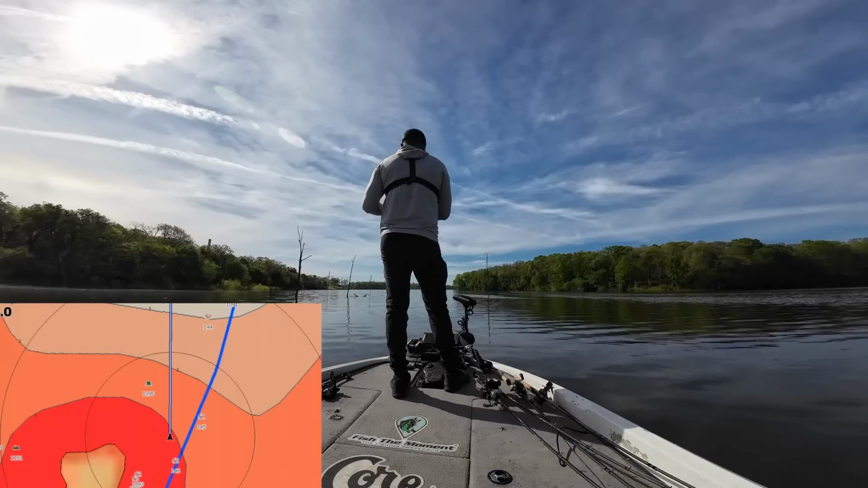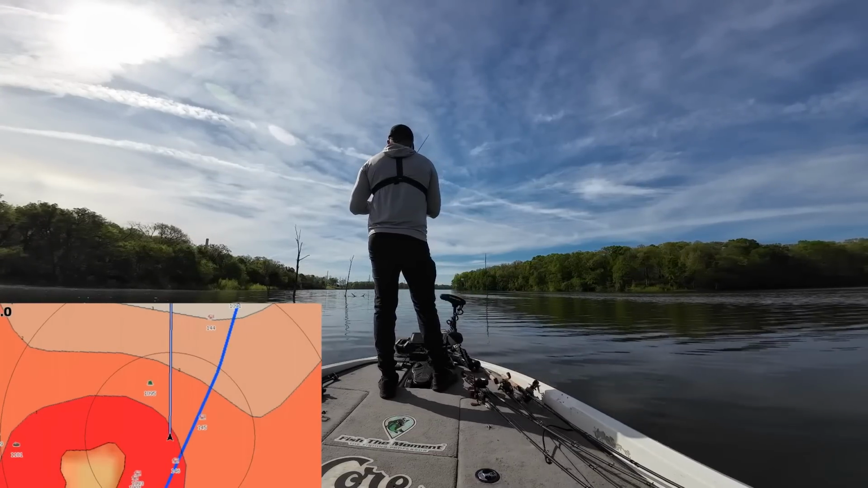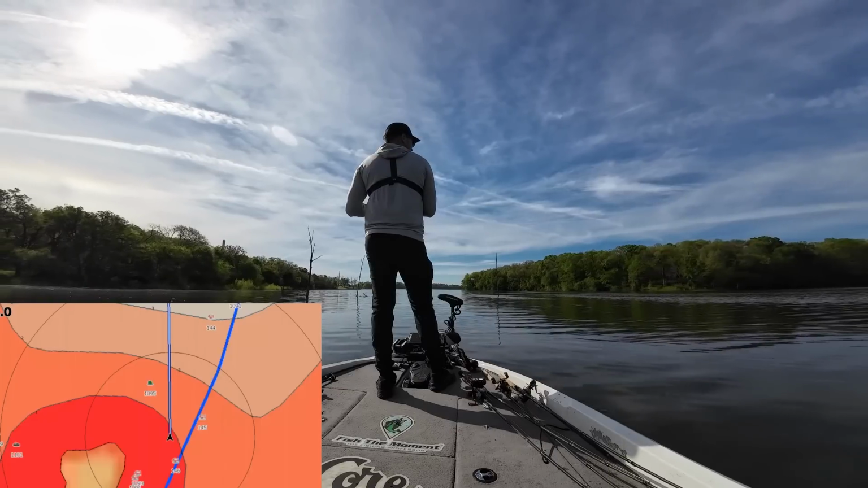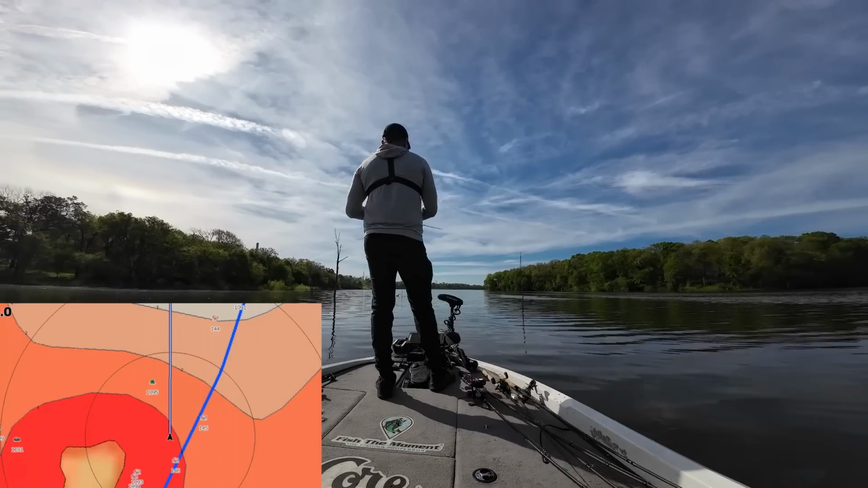Man, that's so fun though. Let's keep rolling through here. Might have to find another reaction bait. Maybe I can throw that fluke up there too. Get one of these fish to bite.